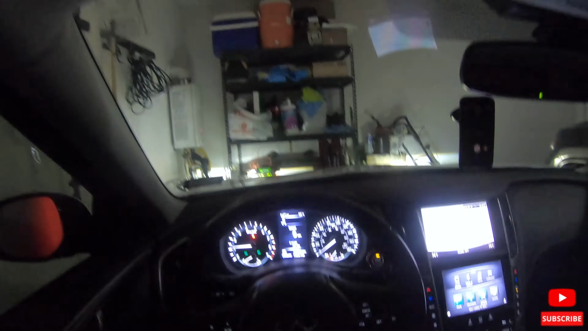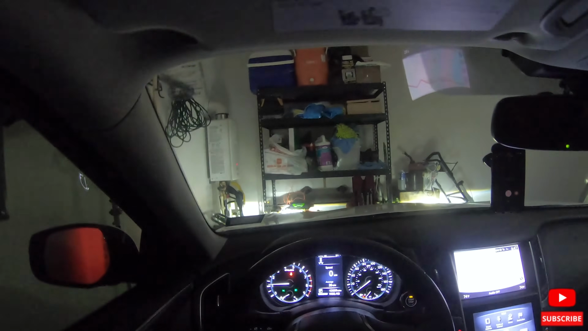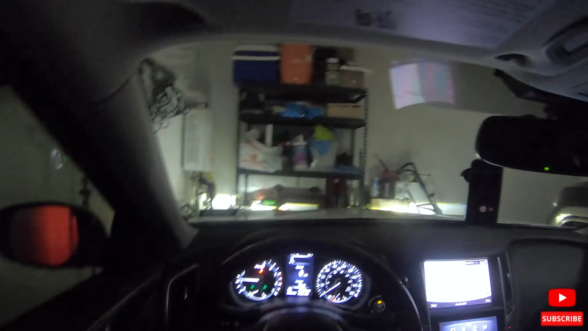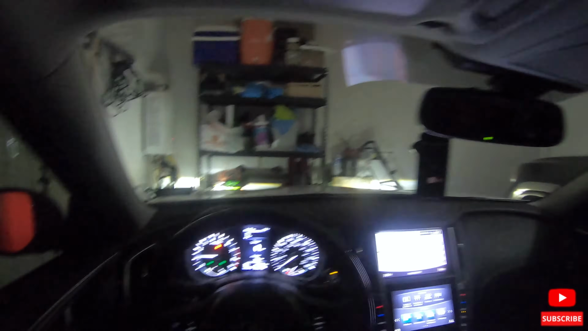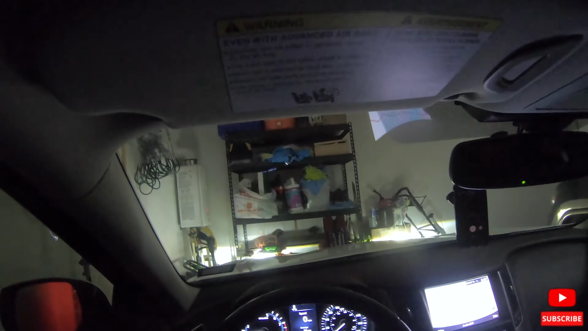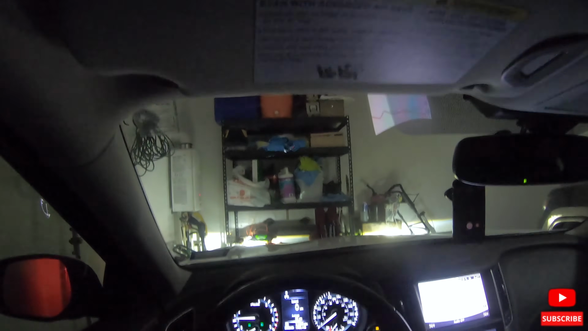So like I said, the last time I drove this car was Sunday of this week. Today is Thursday, tomorrow's gonna be Friday, so I need to get some gas. But I also need to start getting more pictures. So I think it'd be cool to get a little gas station picture of the car.